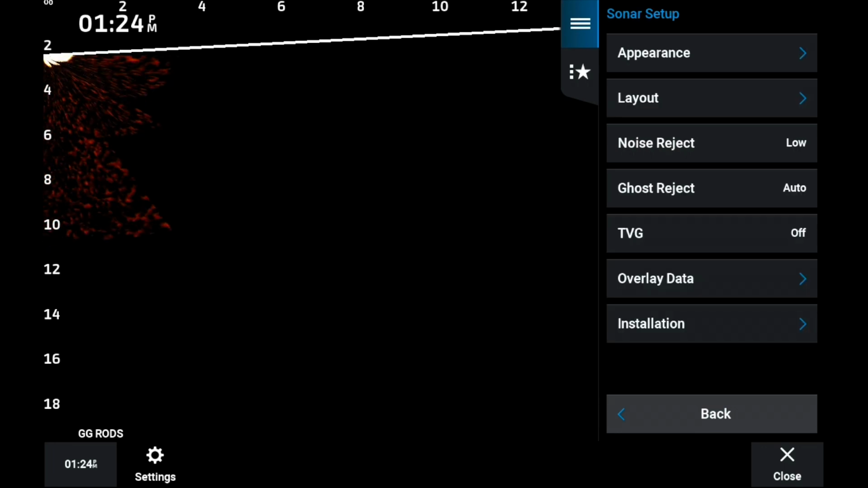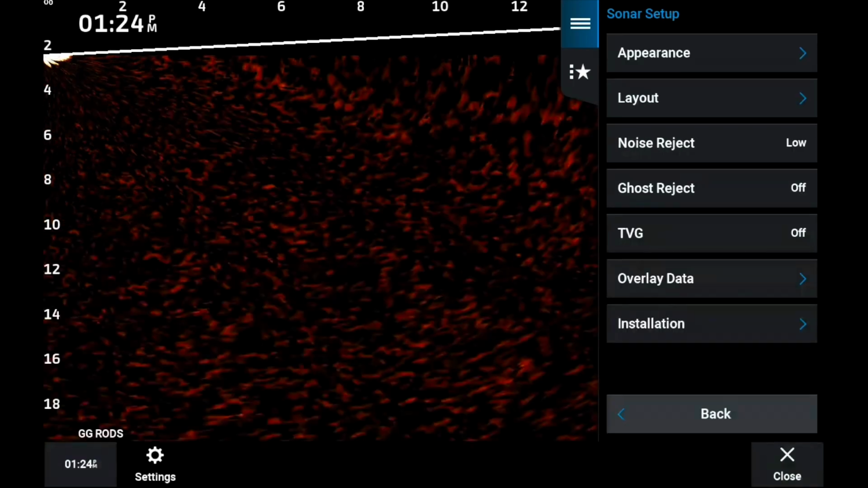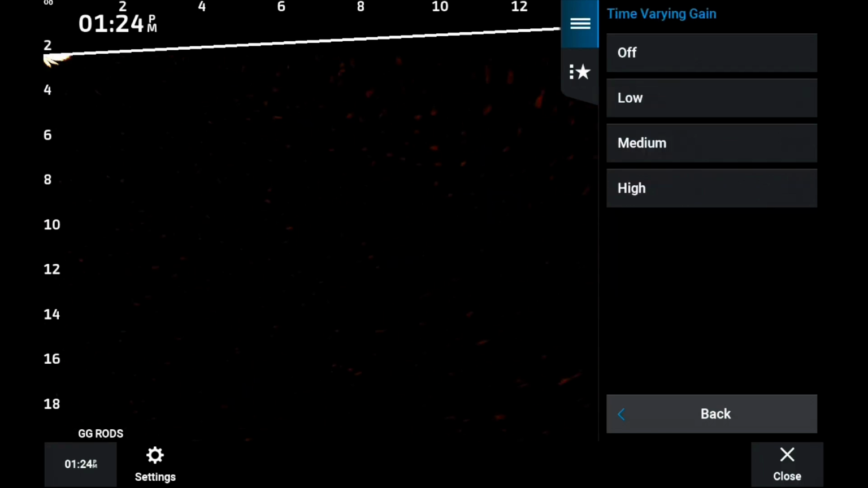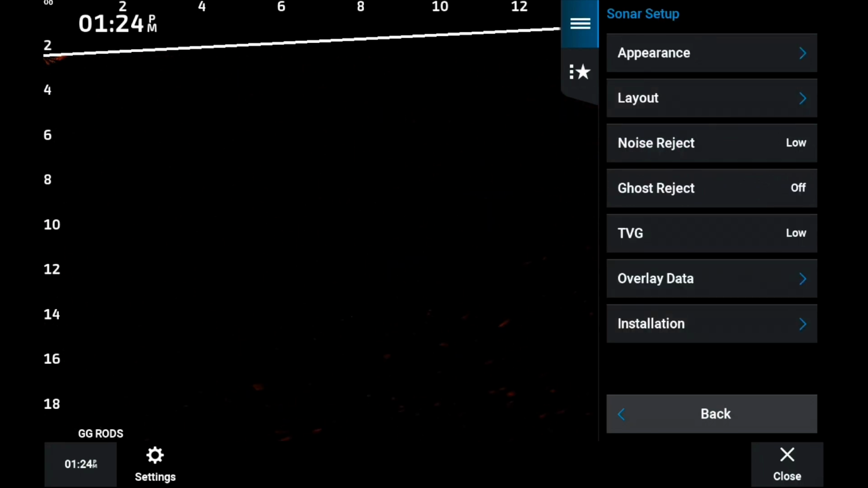We're going to turn our noise reject on low to medium. There are times we will turn it on to high. That's if we're jerking the bait away from fish and we kind of want to slow that screen and slow that return down. And by doing that, that'll take some of this, jerking it out of their mouth. Not a big fan of ghost reject. I turn it off.